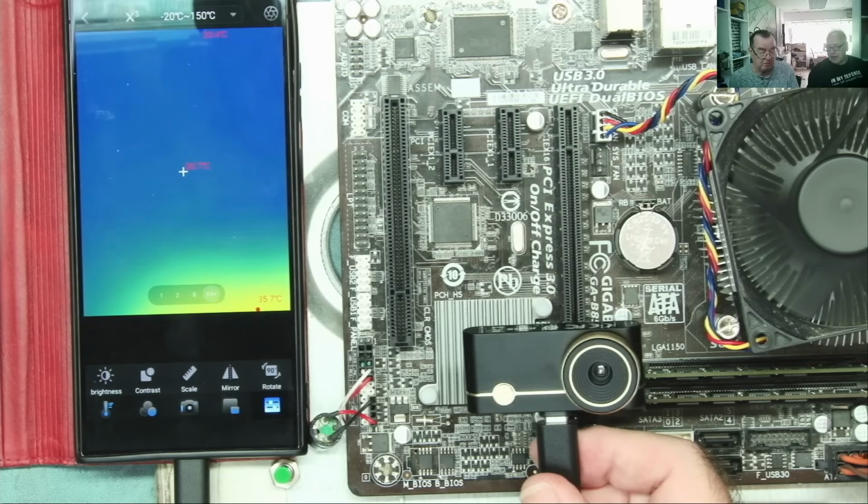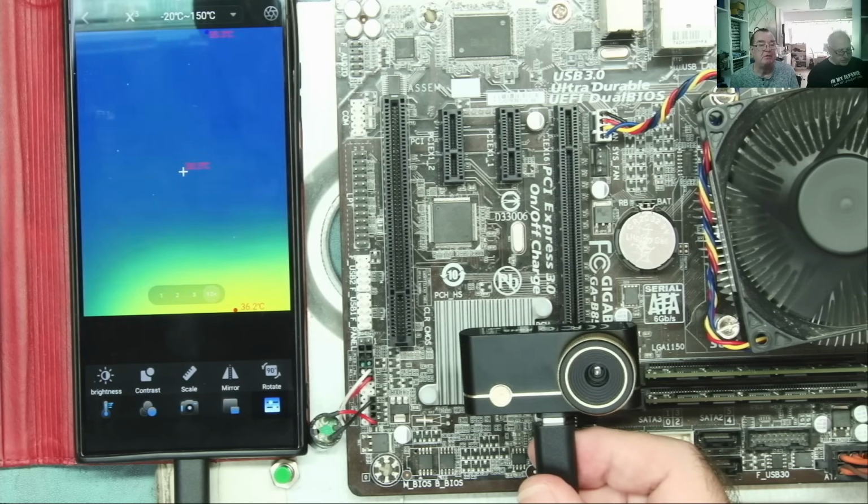So, would you like to show these nice folk out here your Flir 1 and tell us about it? You've had this for quite some time, yeah? Well, I got this Flir back in the days when I was working at the university, and I needed a thermal camera because, of course, you need a thermal camera. And what do you do when you need a thermal camera? You Google Flir, because Flir is something like, this is the thermal camera.